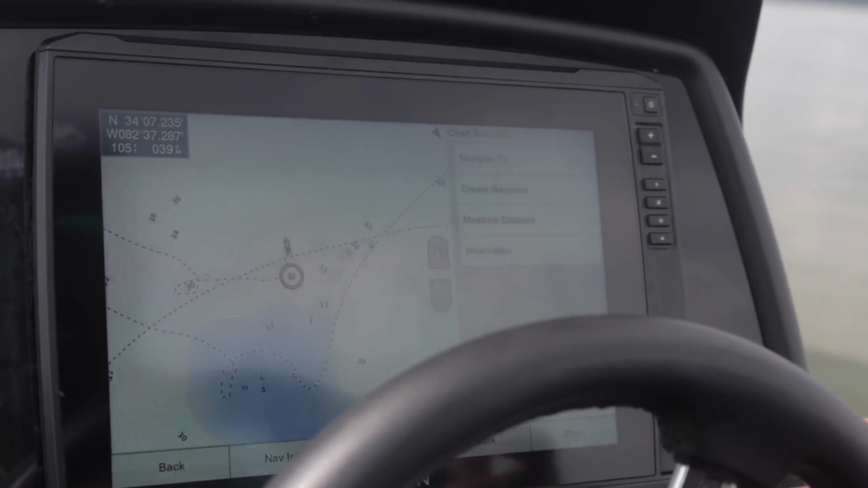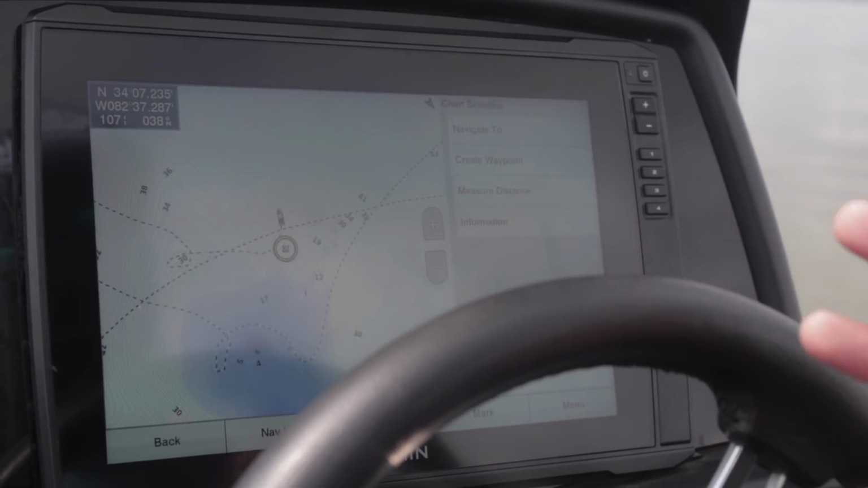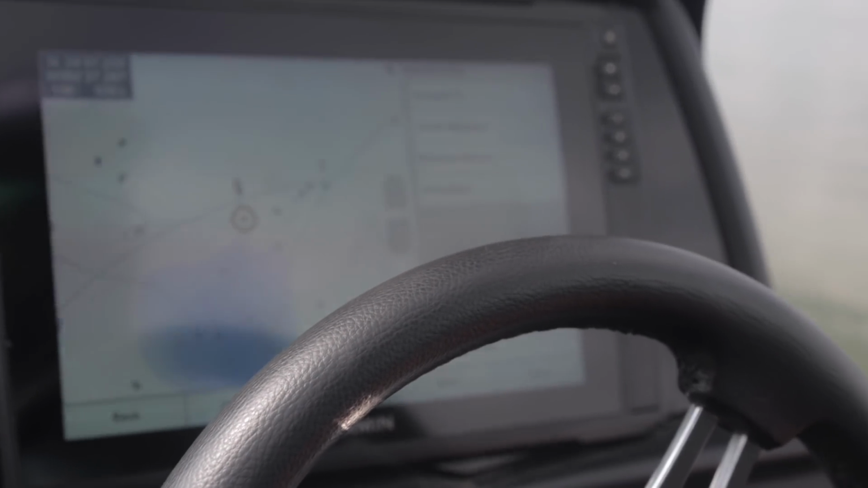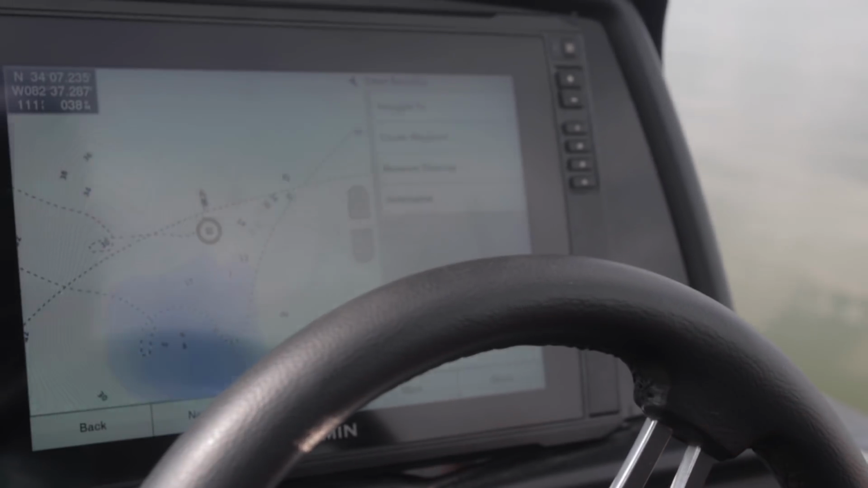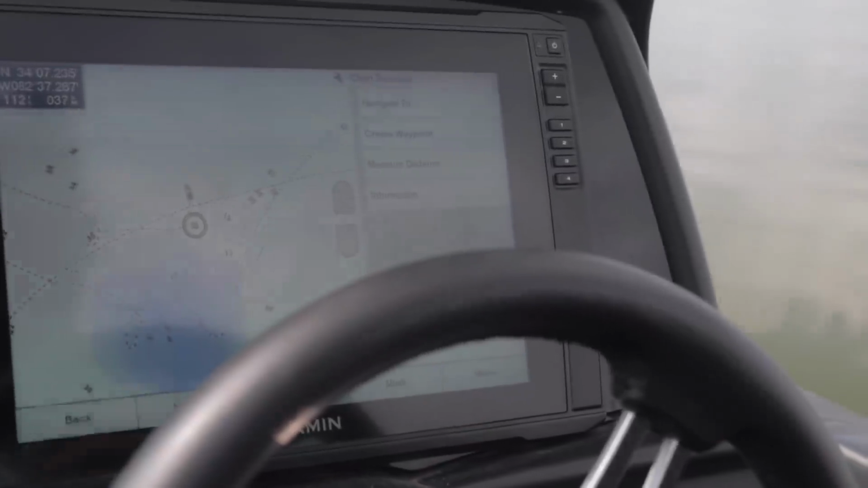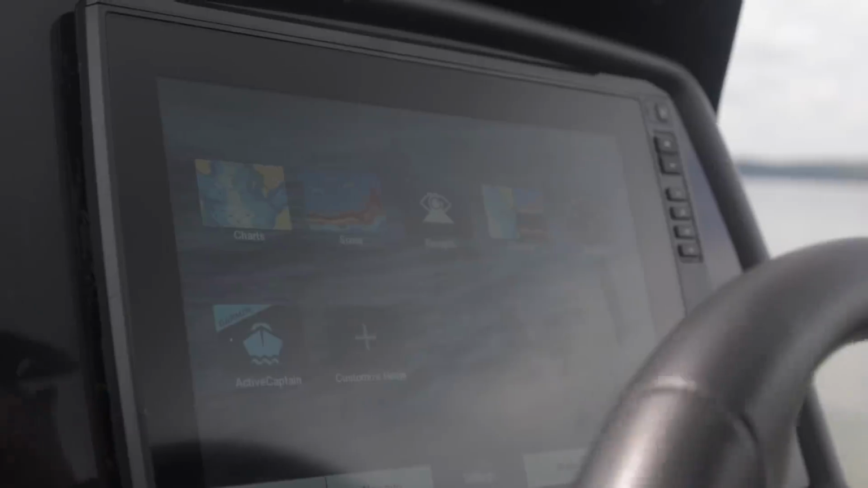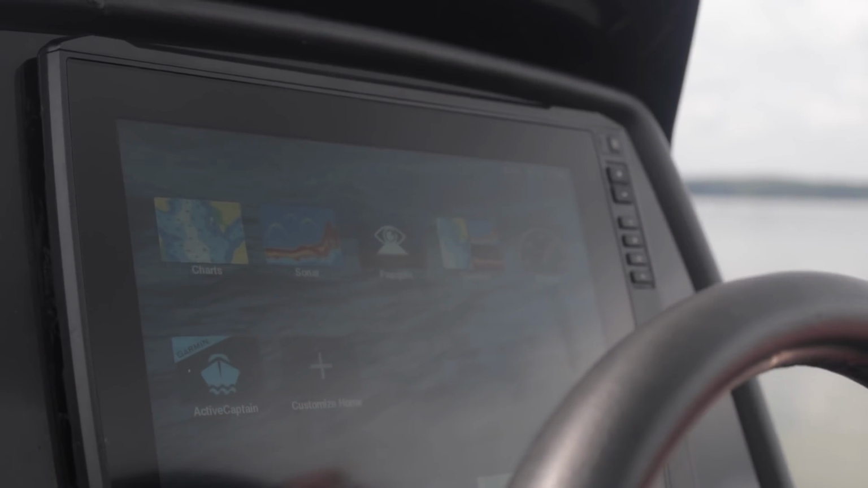So you can do this at the console. If you only have one graph, throw your trolling motor overboard, idle around, make sure there's no stumps wherever you're at. You probably wouldn't want to do this if you live at Lake Fork. Here where I'm at, there's no structure pretty much that I have to worry about, so you can throw your trolling motor overboard and look at your graph up front. So that's what it looks like using 2D